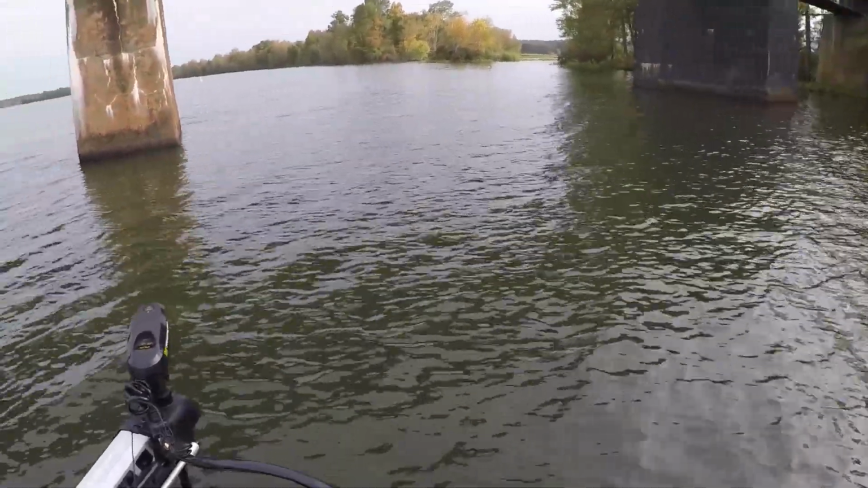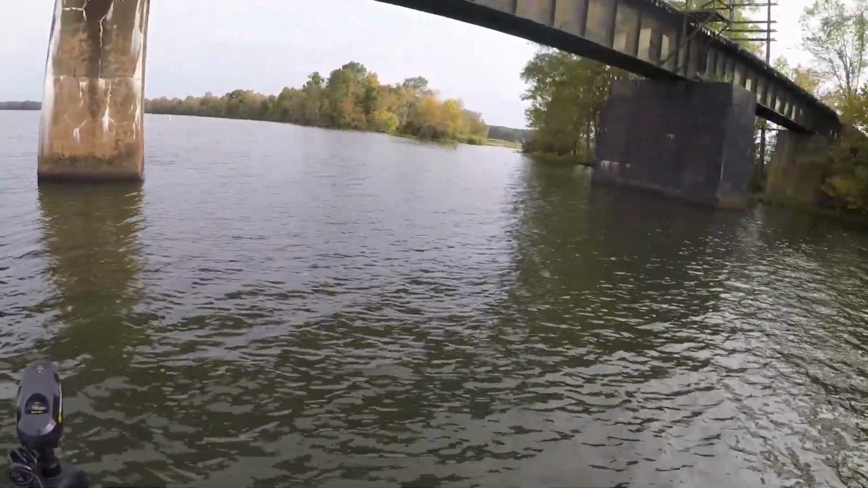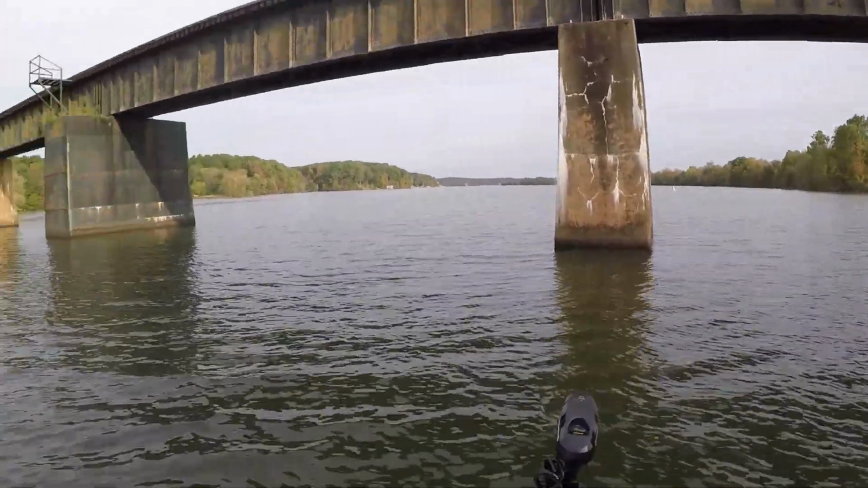Something there, that could be a brush pile, I don't know. It doesn't quite look like that, but it doesn't matter. It's something on the bottom, and it's behind this column. So let's try again. Let's make another cast here.